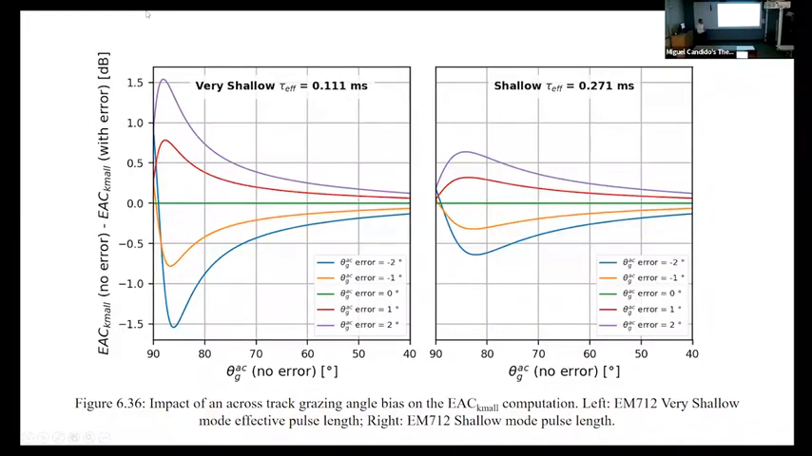So in here, I use the same pulse lengths that I'm using, and the pulse lengths are important because if we have a long pulse length, our beam width limited area will reach that region of the insonified area sooner.